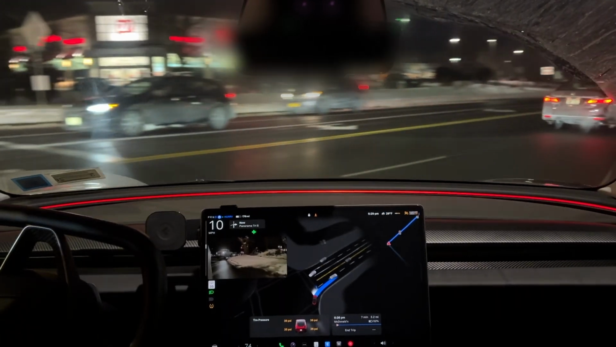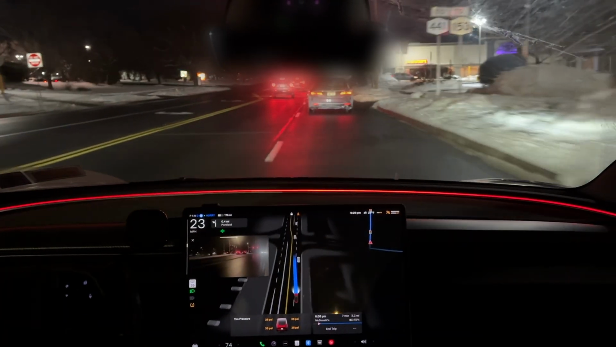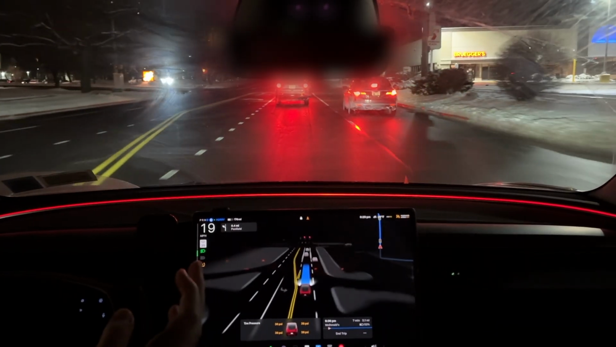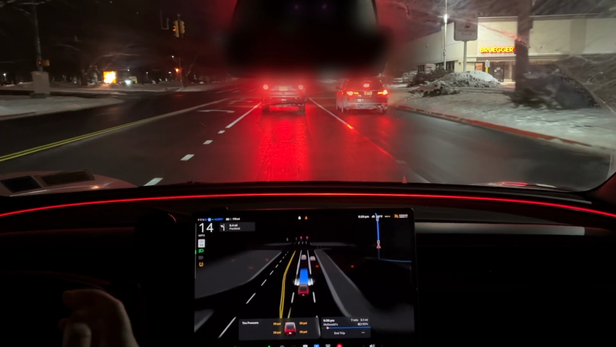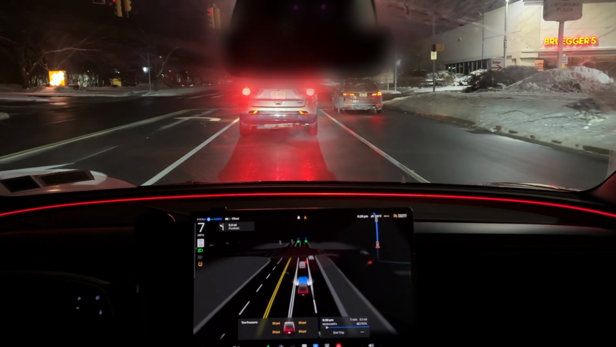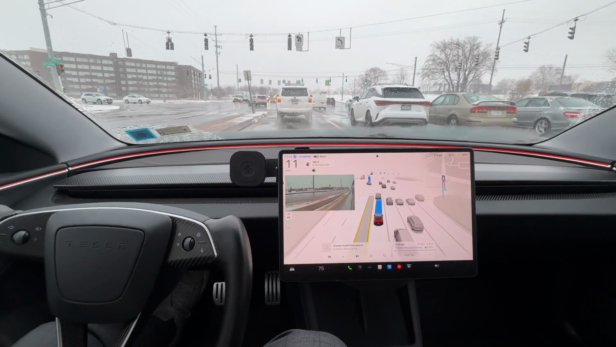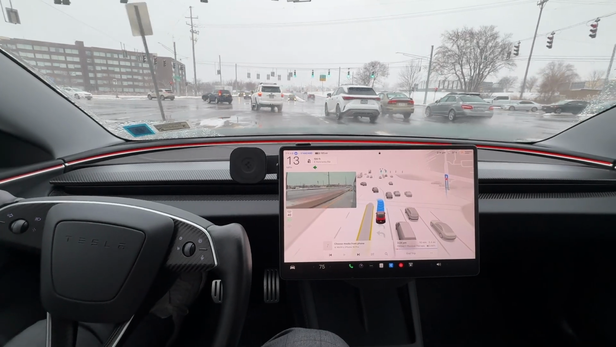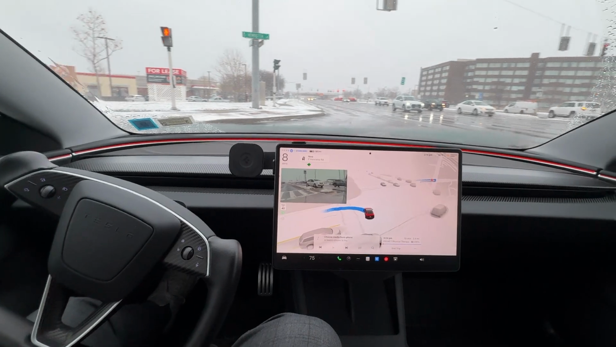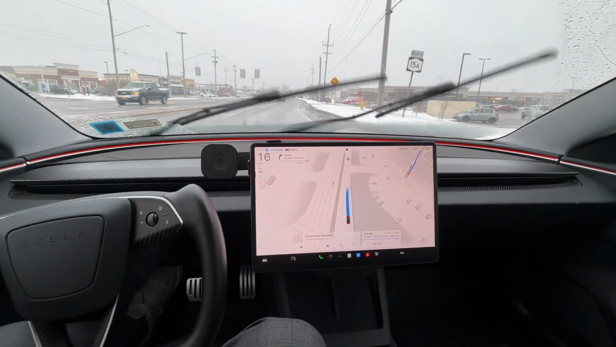And then another instance was actually right before I got to my physical therapy. I just so happened to be at a U-turn, and I was like, oh no. And I'll actually try to see if I can insert it in this clip. Watch full self-driving version 13.2.1 perform a U-turn. Oh, wow. That was sweet.